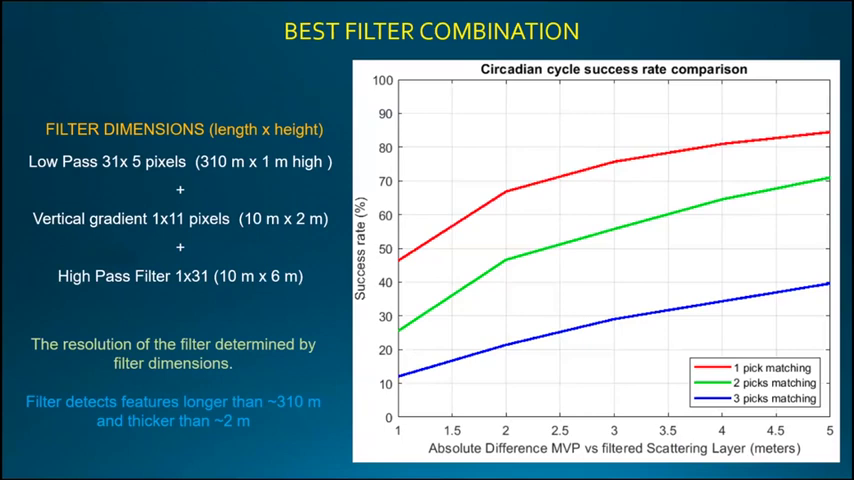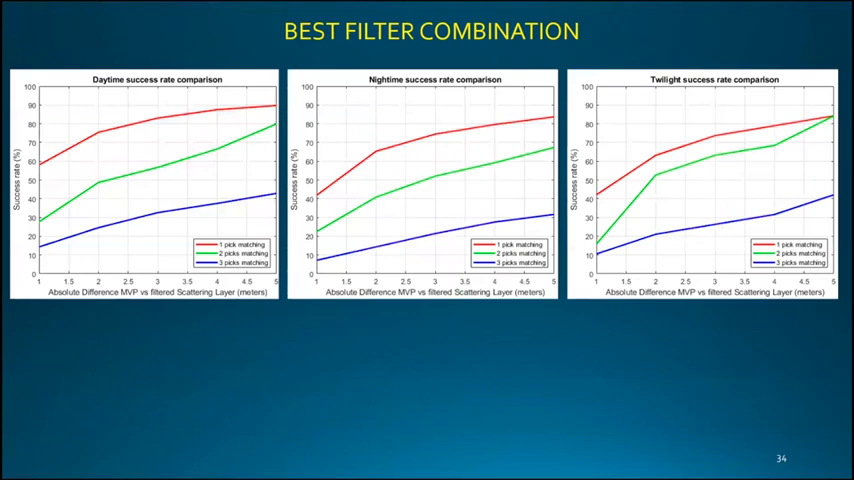As we make this interval of confidence wider, of course, we are getting more solutions, but also we are farther from the truth. But these solutions also differed according to the period of the day. We found that during the daytime, our solution was about 20% better than in the nighttime and the twilight, because, as we will see later, during nighttime we have a different scattering layer.